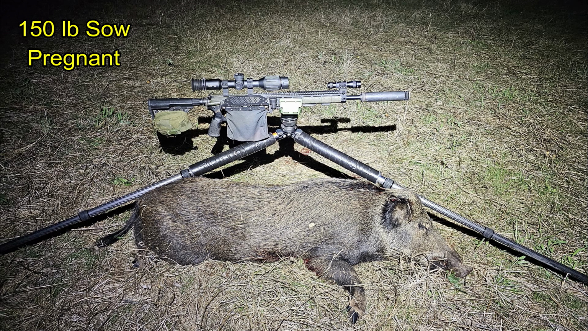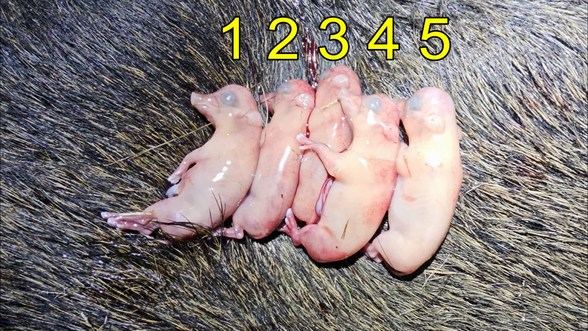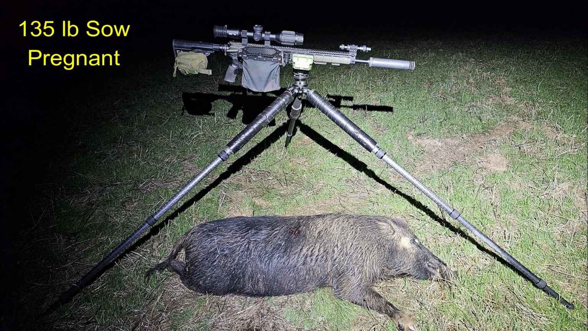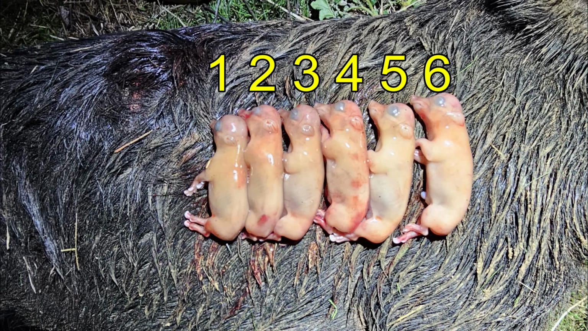The first hog turned out to be a 150-pound sow that was pregnant. And she had 5 little babies on board. Moving on to the second hog, I actually thought she would be a lot smaller, but she came in at 135 pounds and was also pregnant. Instead of 5, she actually had 6 babies on board.